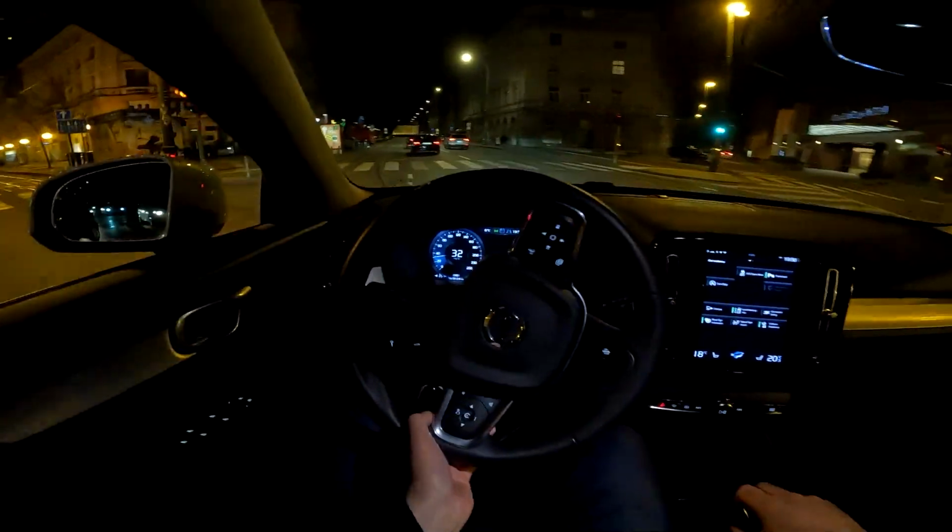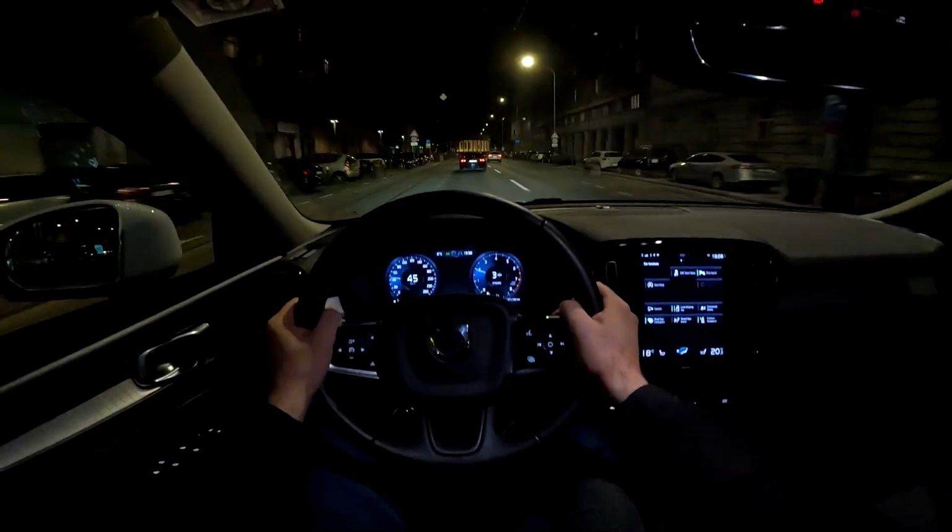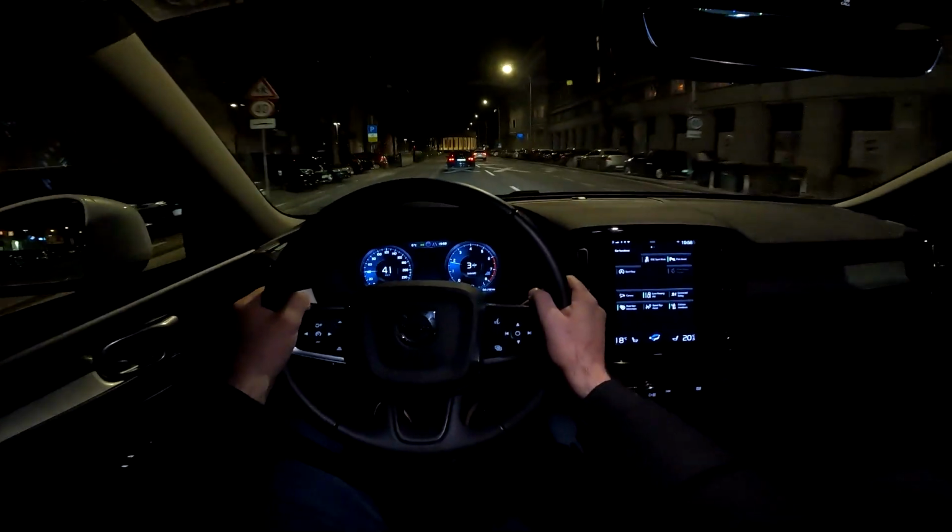I mean, the changing is smooth, and it's a real pleasure to drive it, really.